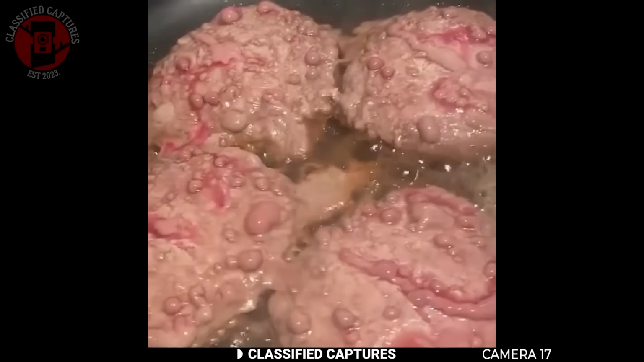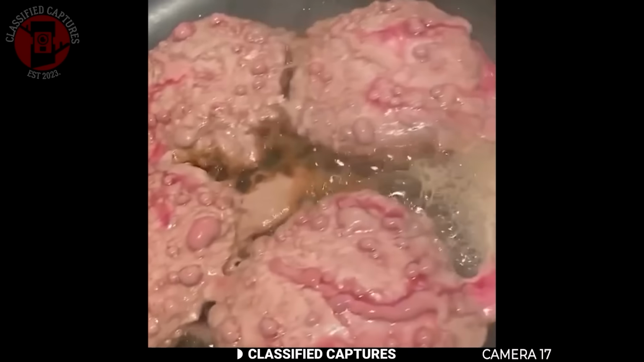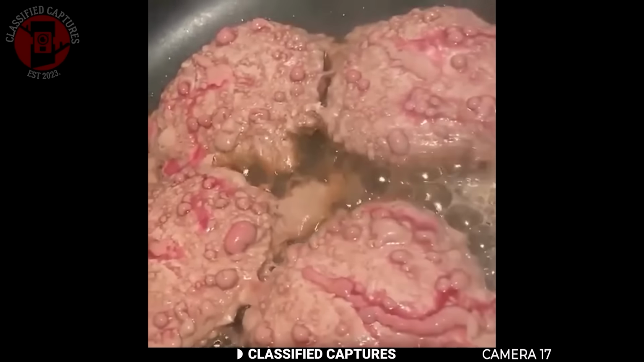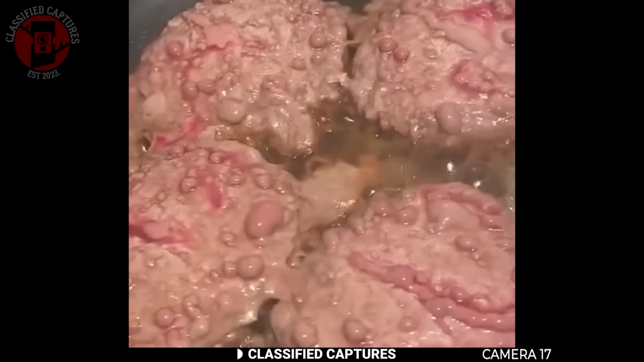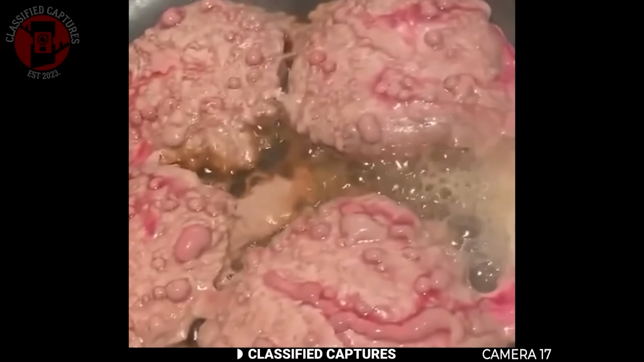Now, I'm no chef or food expert, so if it were me, I would have just freaked out like she did. But a commenter explained that this was actually normal. It's just hemoglobin and synovial fluids boiling out of the meat, which actually helps create a nice crust when cooking. Still, if you didn't know what was happening, it would have definitely been pretty unsettling to see.